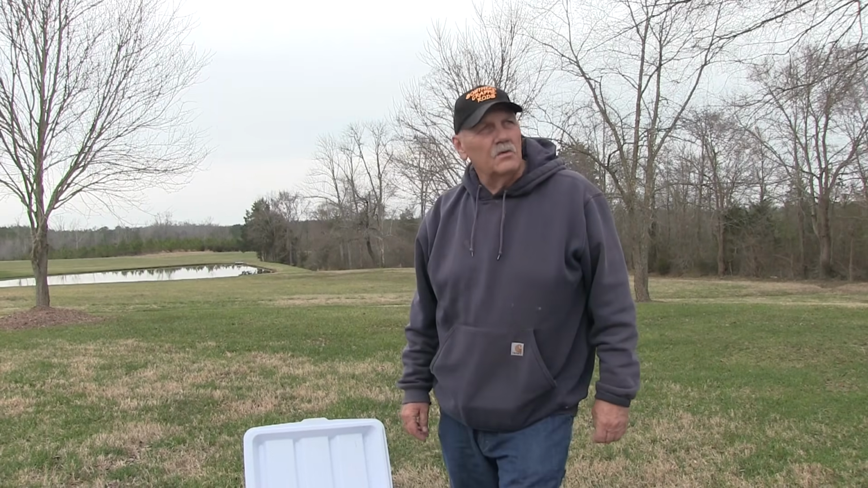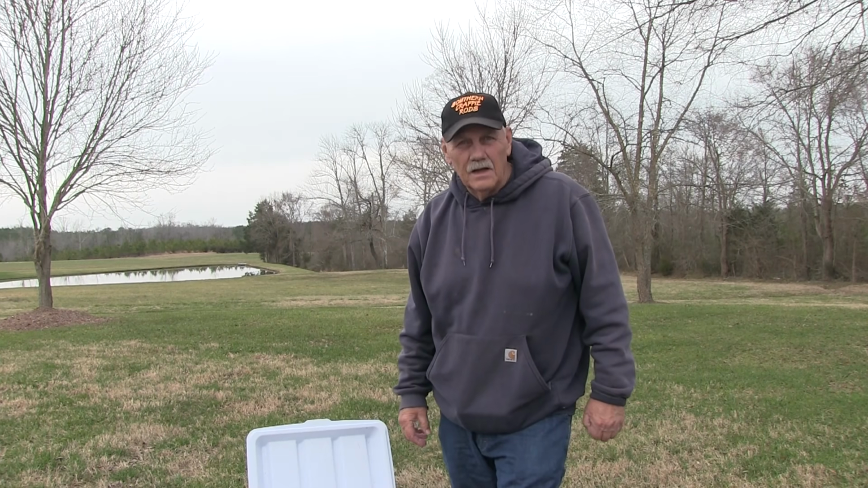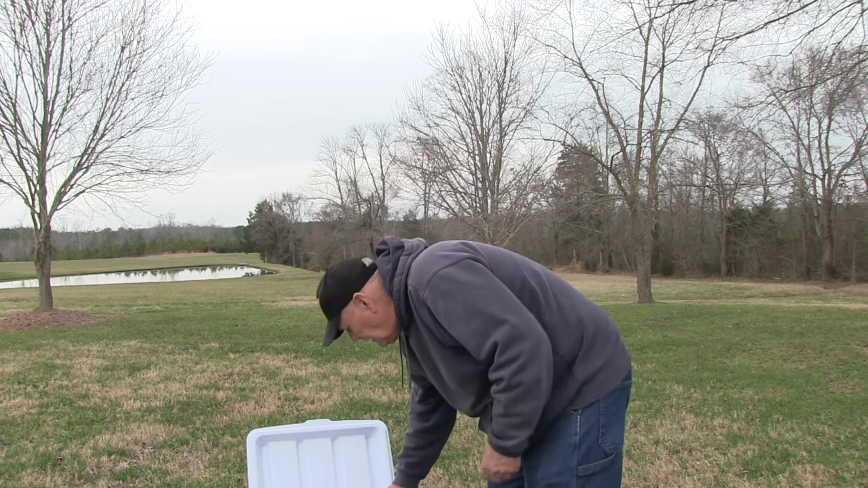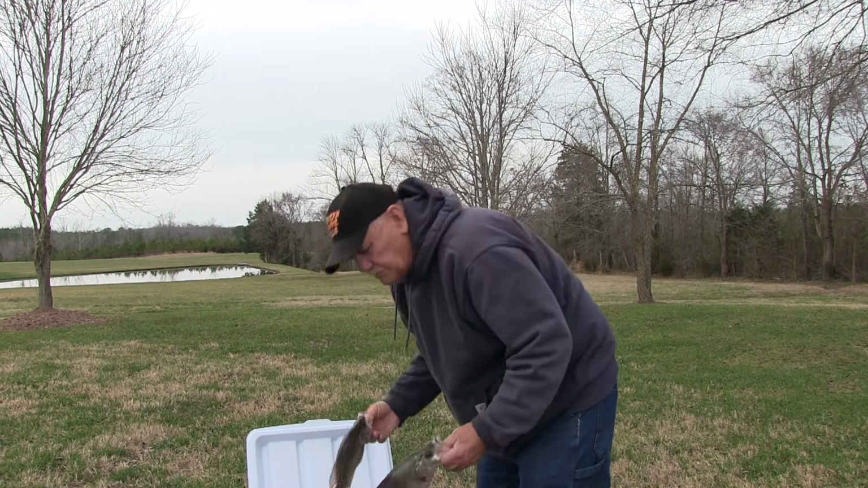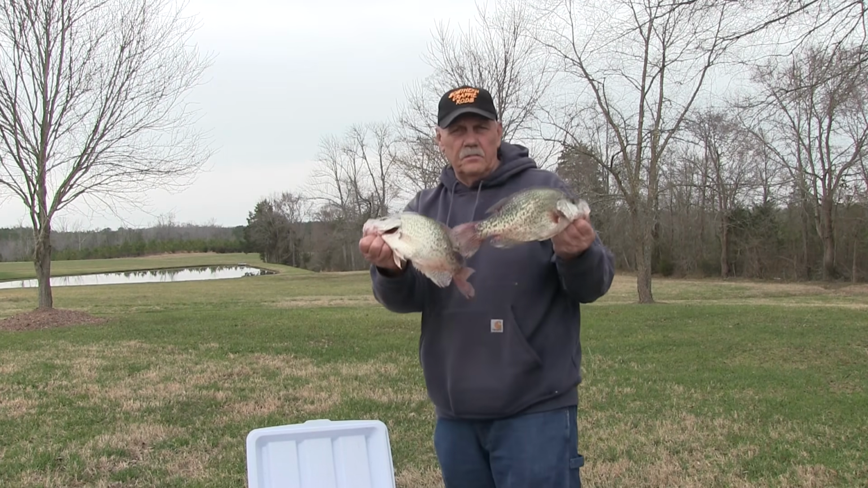Well, we're going to close it out now. I forgot to do it on the water. Started raining a little bit and got a little bit of a hurry, had to quit. But we had a pretty good day. We got a few fish coming up, enough for supper, stuff like that.